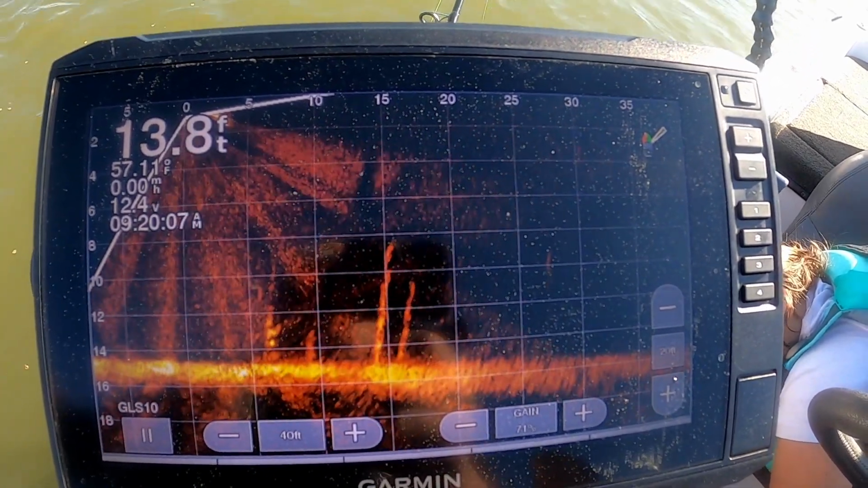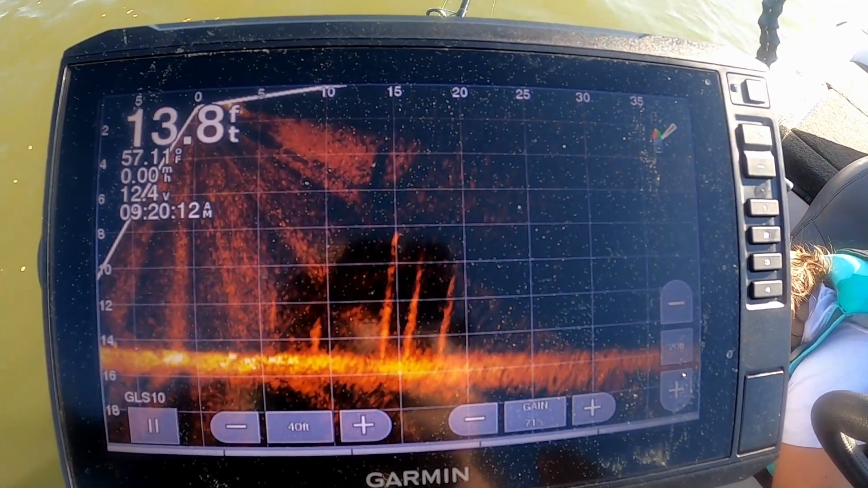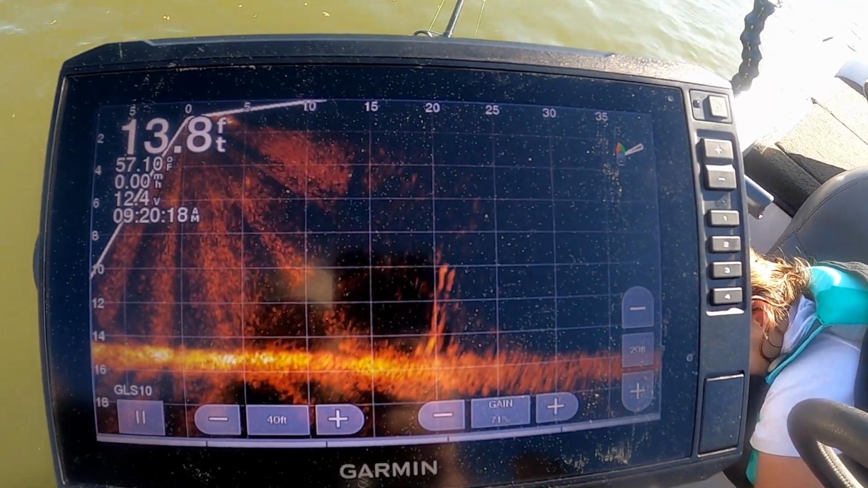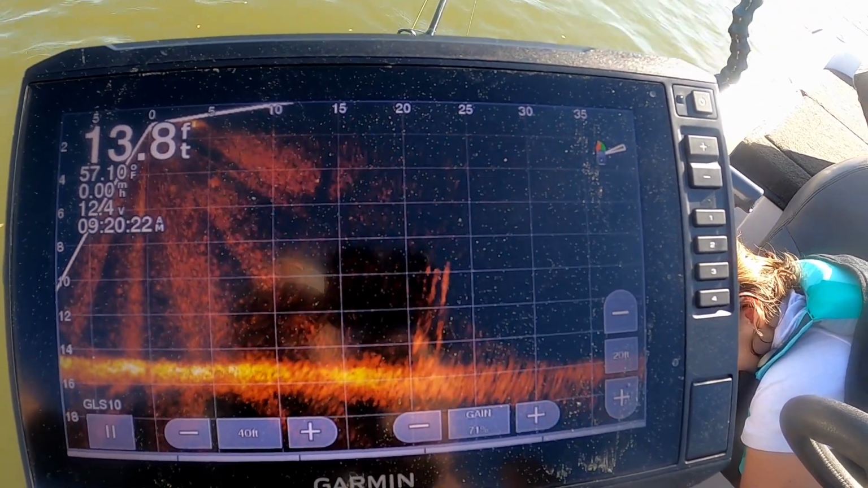But I've actually pulled some fish off of this, so I've got one 11-incher and 2 real little bitty ones. And they're not stacked in. This is one of those times where you can round up some keepers doing this.